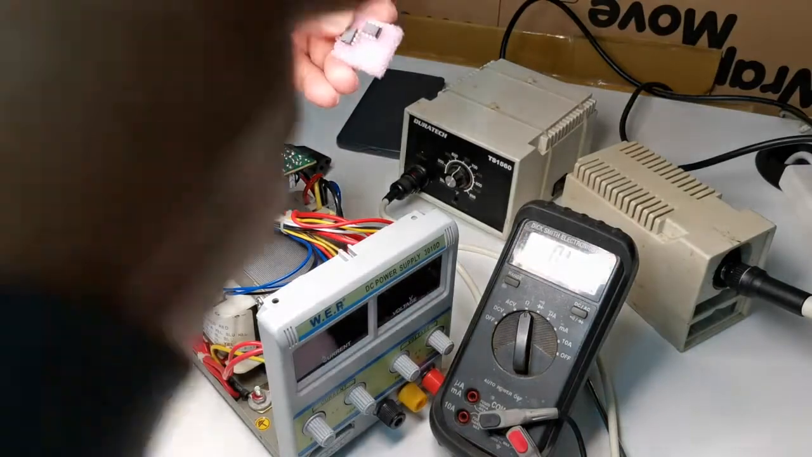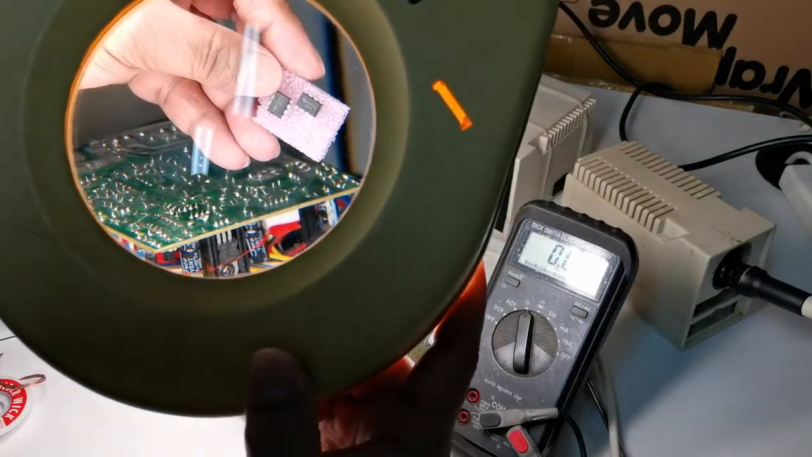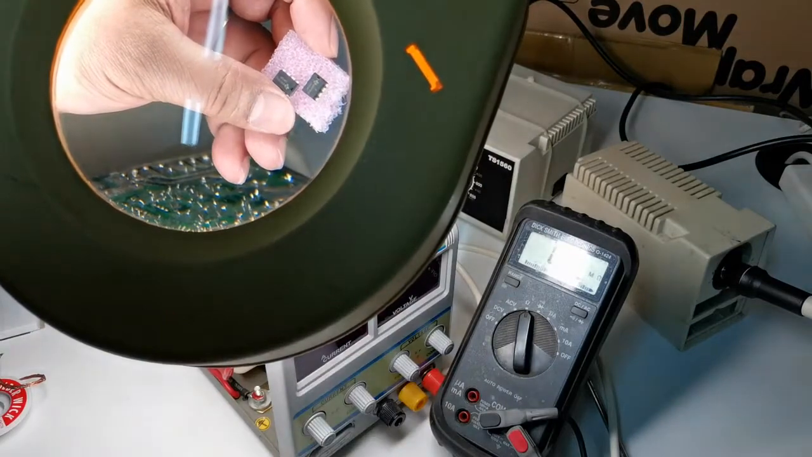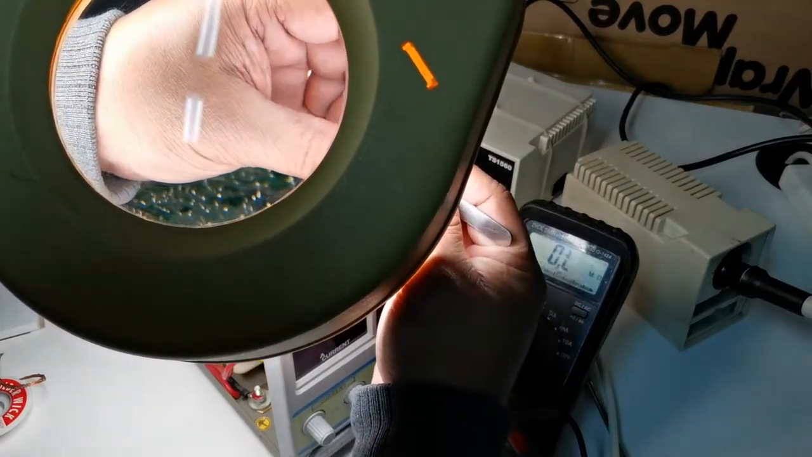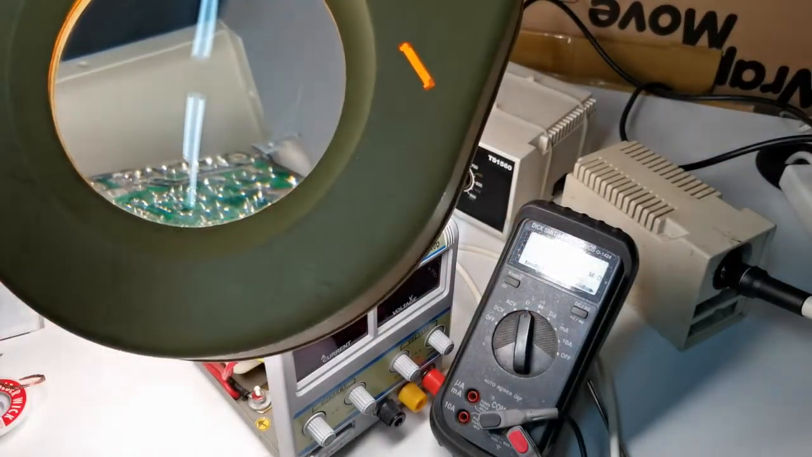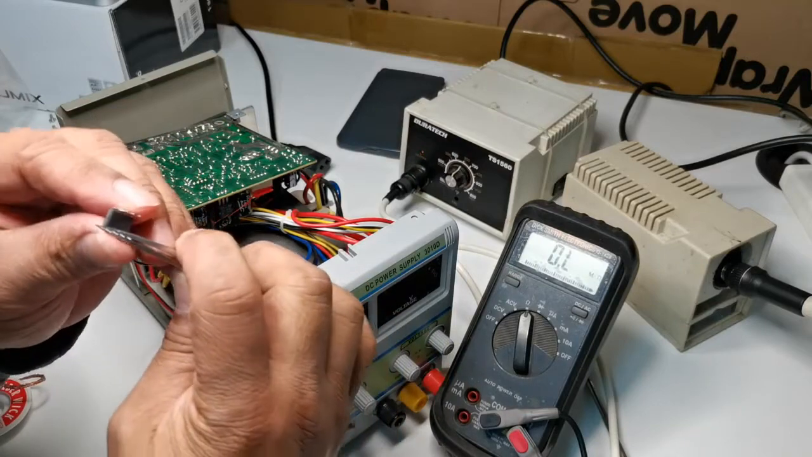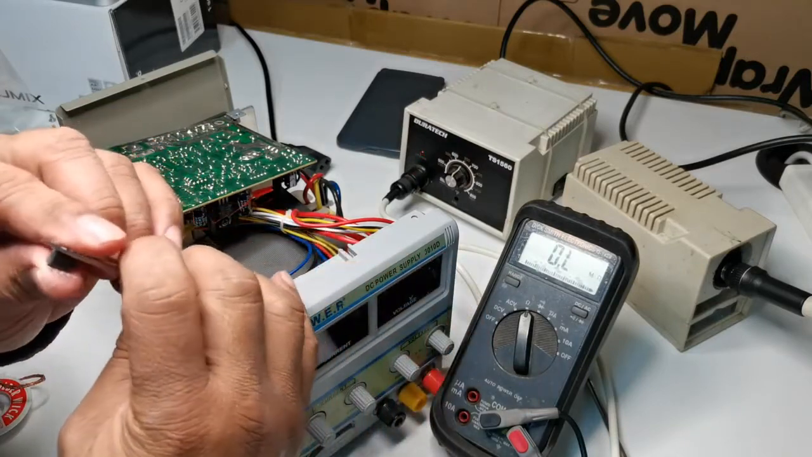Okay, I'll check with the magnifier. So the LM358 is this one, the other one. Okay, we'll straighten the pins so it's easy to insert.